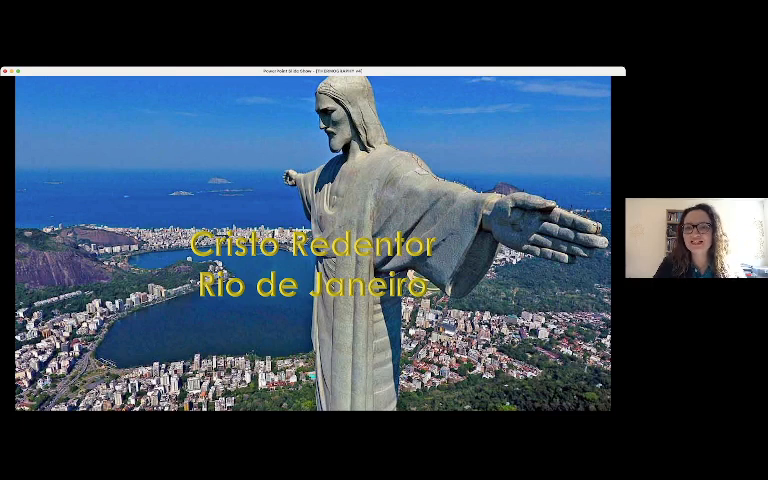I will present to you many touristic points in Brazil, if you can visit these beautiful places. Here we have Cristo Redentor in the state of Rio de Janeiro. It's a very beautiful place.